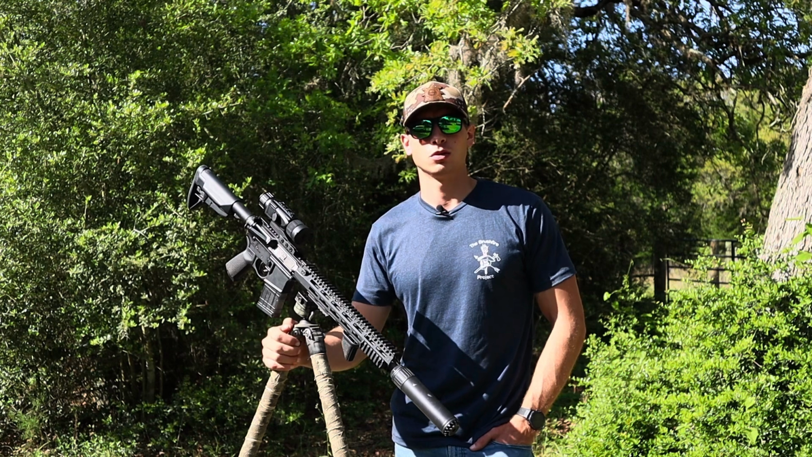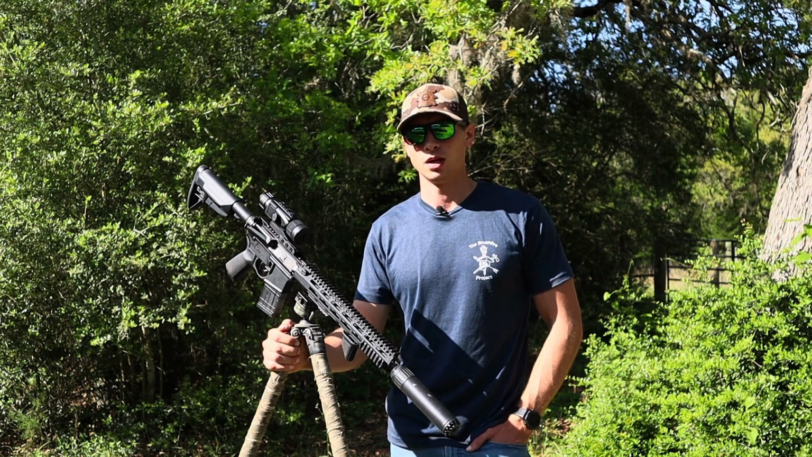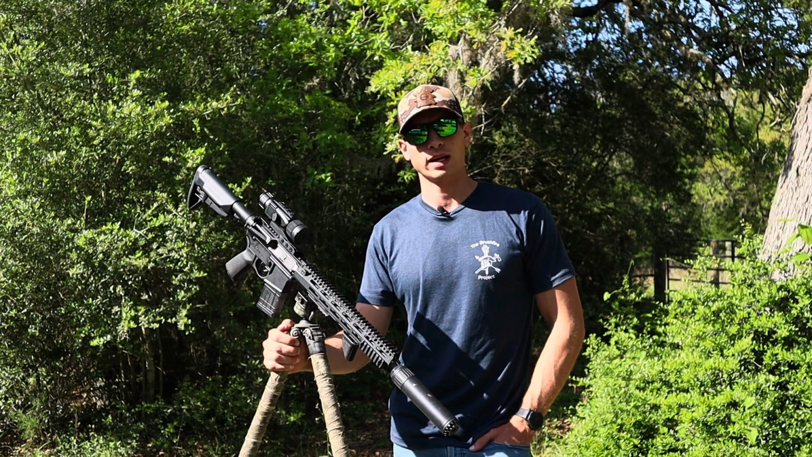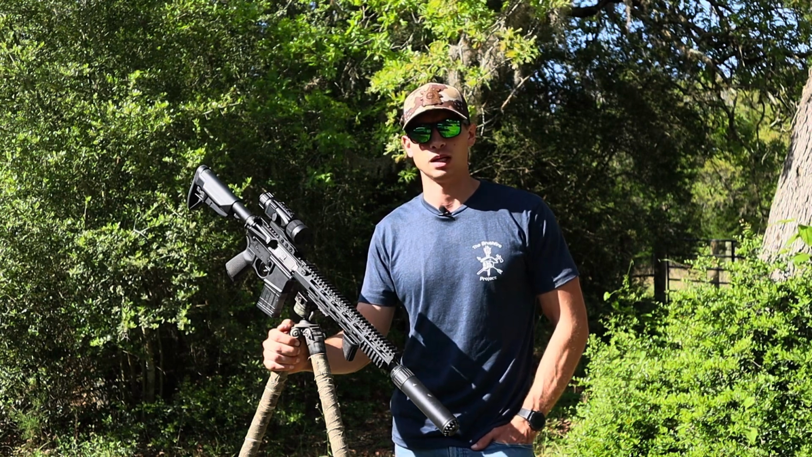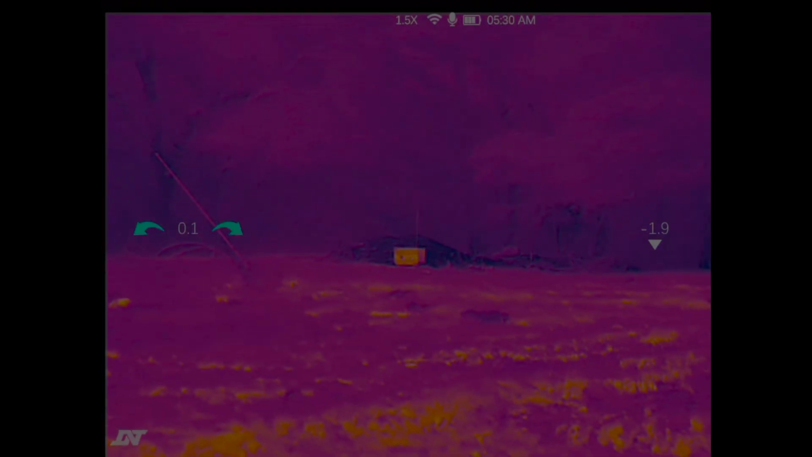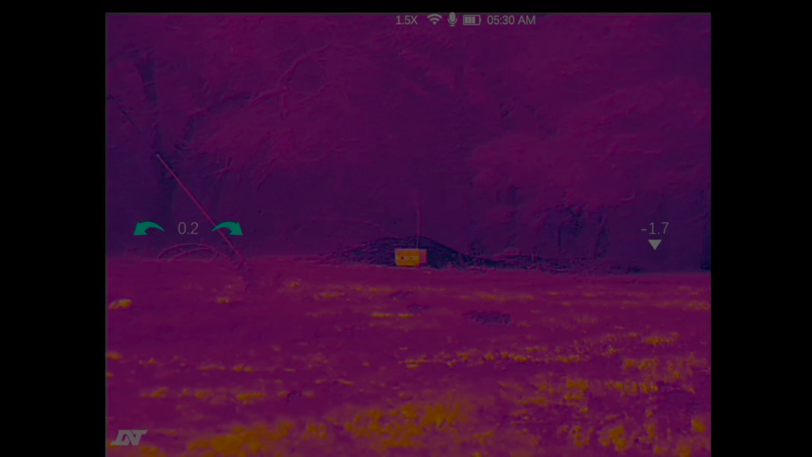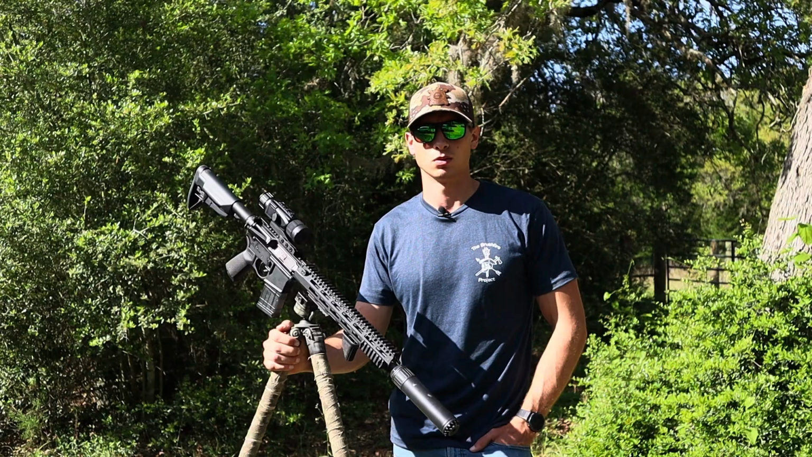That's a pretty cool one too, because there was a couple times when I was zeroing, especially in clip-on mode, that the white hot or black hot wasn't really giving me the color differential that I needed to be able to accurately zero, and that iron hot gave me a little bit of a different perspective, and I was able to zero pretty well with that, so that's cool.